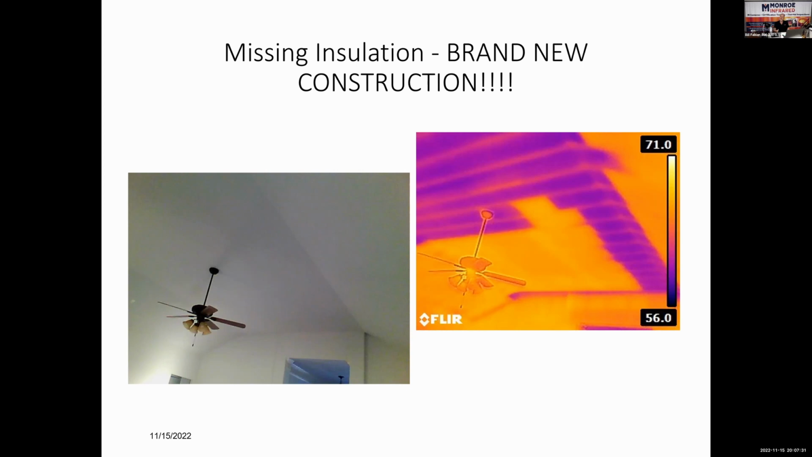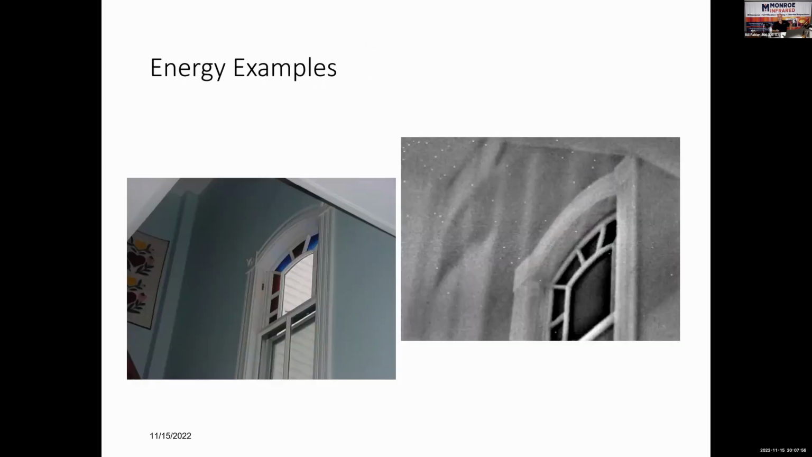Well, the last step during construction is to then, once all the drywall's in place, bring back the insulation contractor to blow in cellulose or fiberglass probably, and they use the drywall to hold the insulation in place. They never called the insulation contractor back. And the entire house had no insulation in the attics, other than underneath this deck.